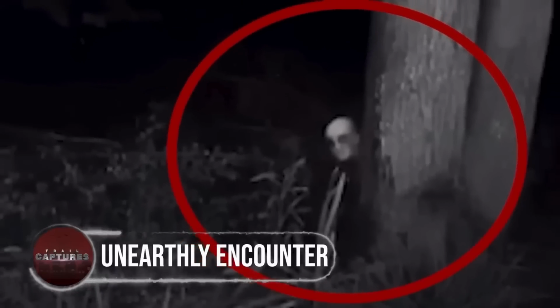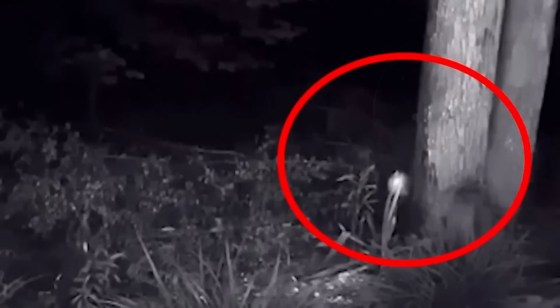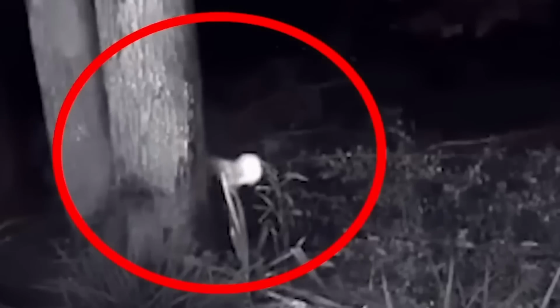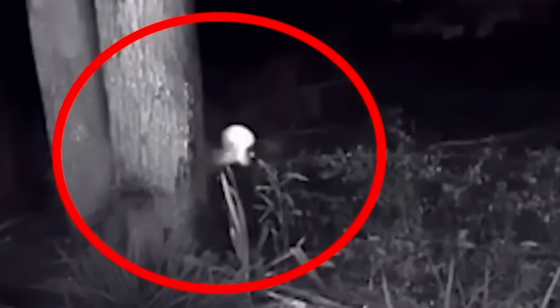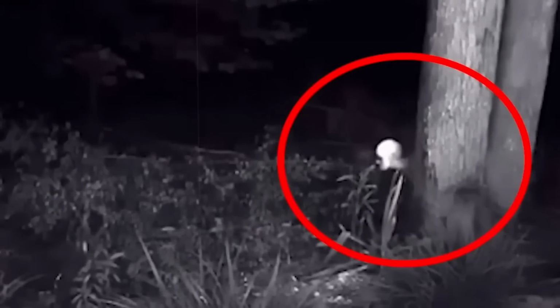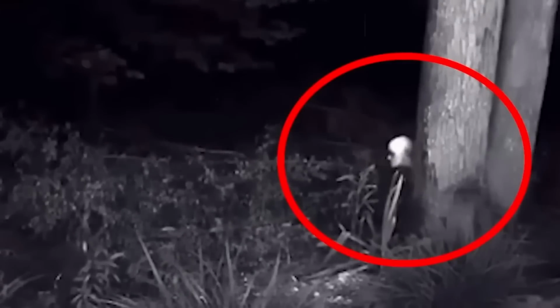Unearthly encounter. One person's encounter with this video allegedly left their phone damaged. As we carefully analyze the footage, a mysterious figure emerges from behind a tree, seemingly toying with the camera, only to vanish as quickly as it appeared. Moments later, it reappears, pulling down the trail camera, leaving an unsettling mark on the scene.